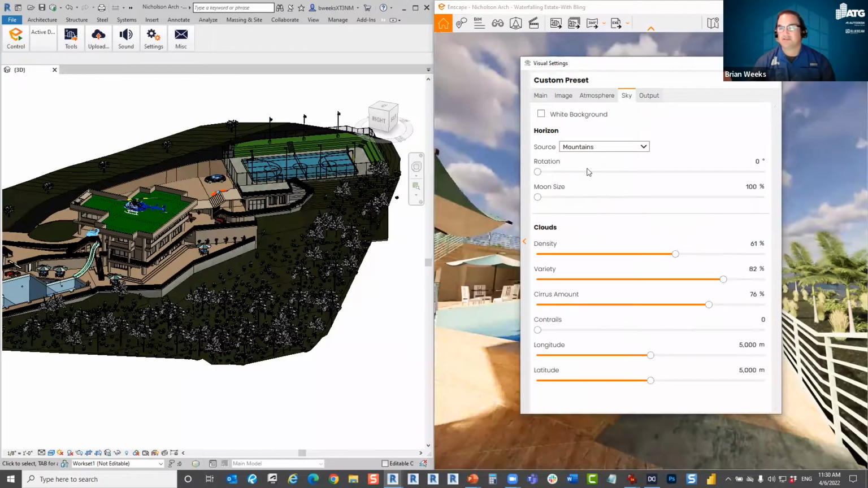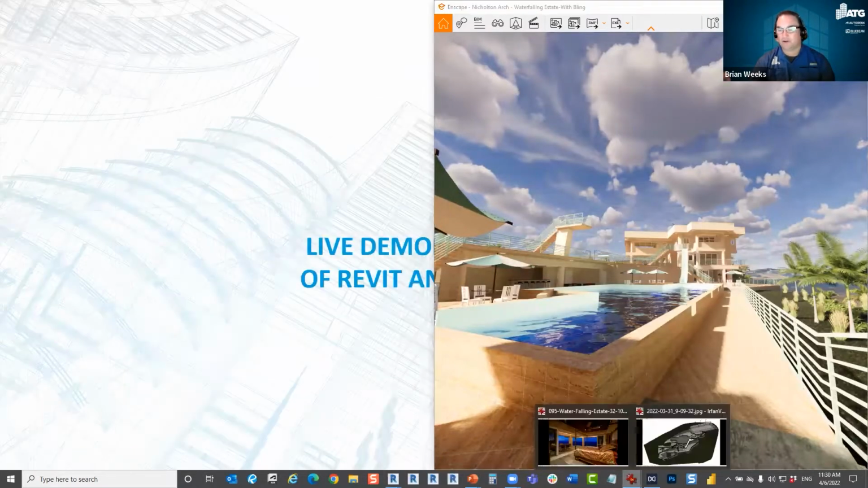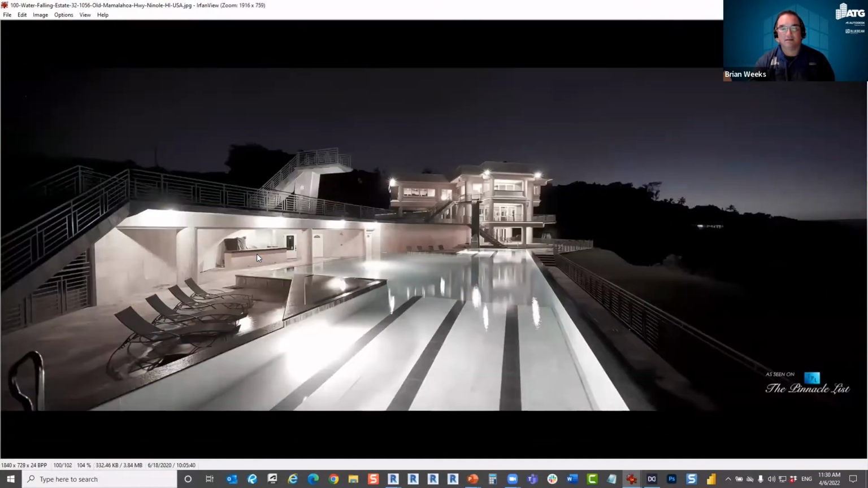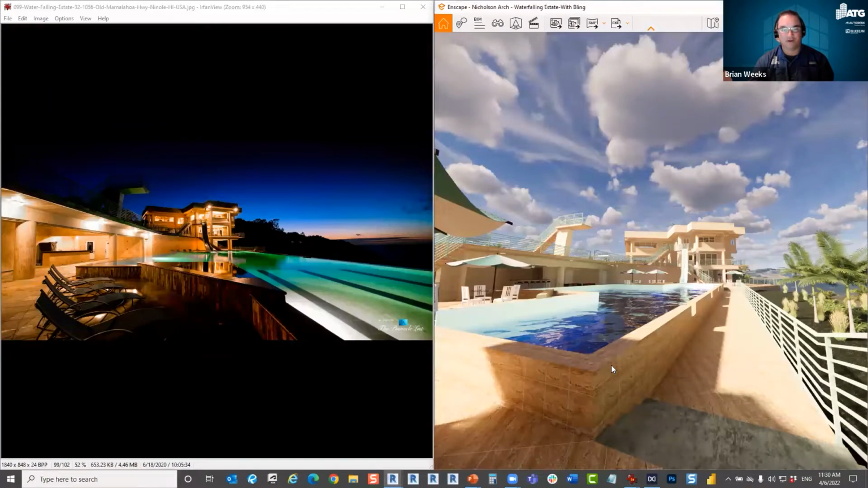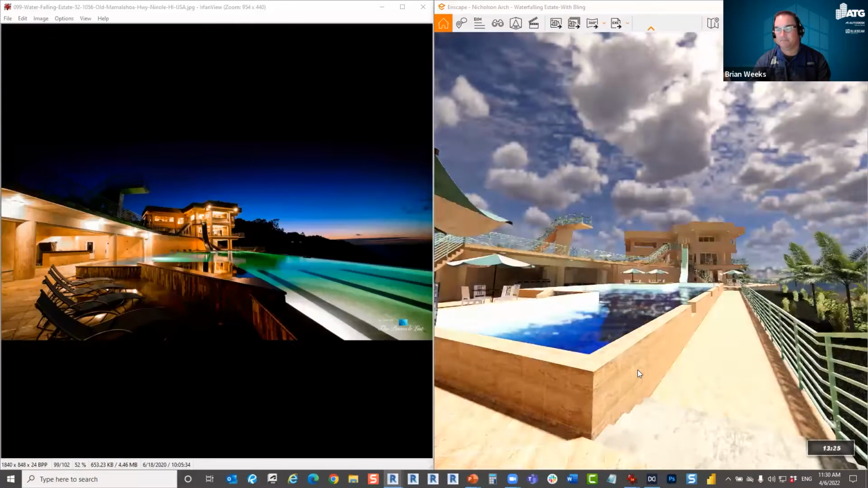So for this demonstration, I'm going to switch back to my out of the box setting for mountains. But I do want to show you a really cool thing. These are some photos of waterfalling. But just in Enscape, I can actually modify my time setting.